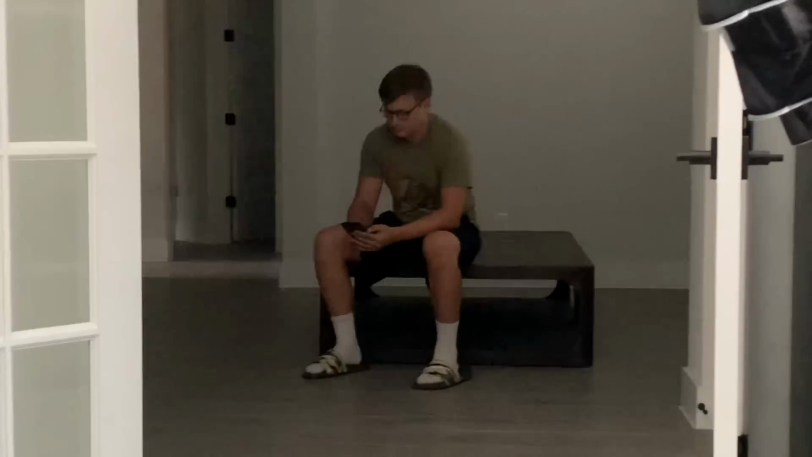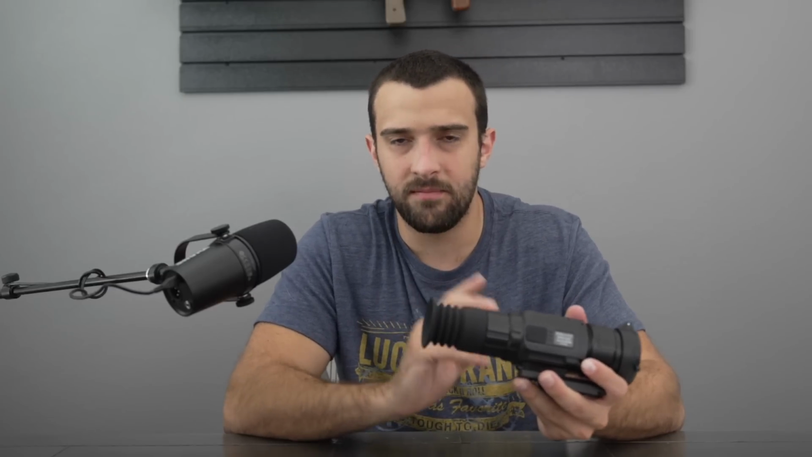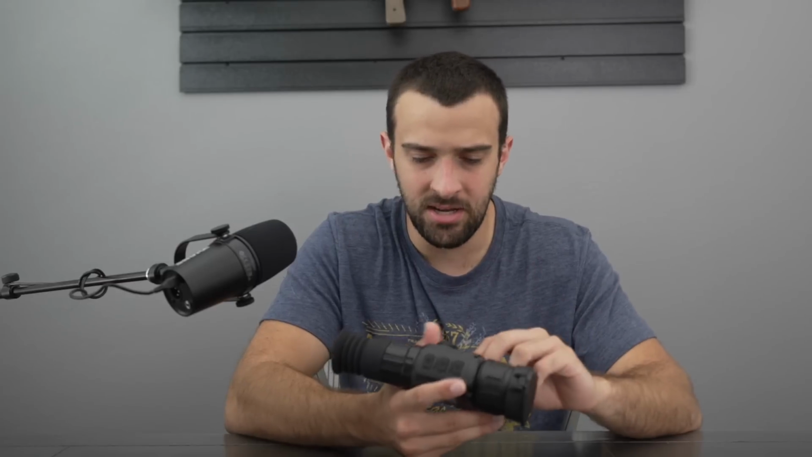The price point, get ready for this if you're new to thermal. It is $4,595, which I'm not trying to make sound like a small amount of money, because it's not a small amount of money for anything. But considering the feature set, I've had the privilege of looking through all kinds of thermal stuff, as low as about $3,000 and as high as $9,000. Looking at this, there are no limiting features on this thing. It is feature rich, and you just may not know until you finally look through one.